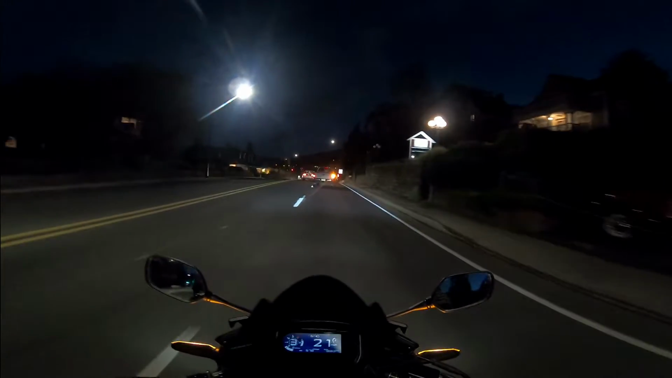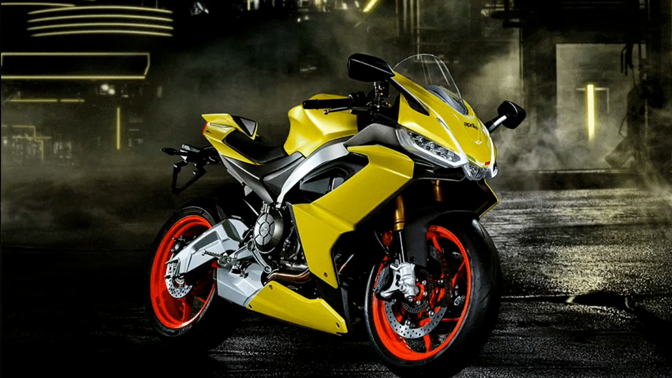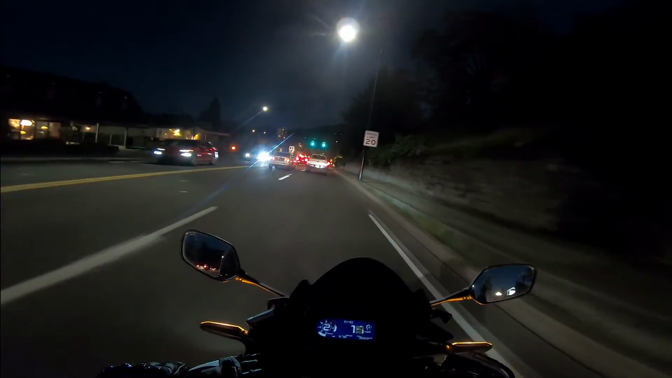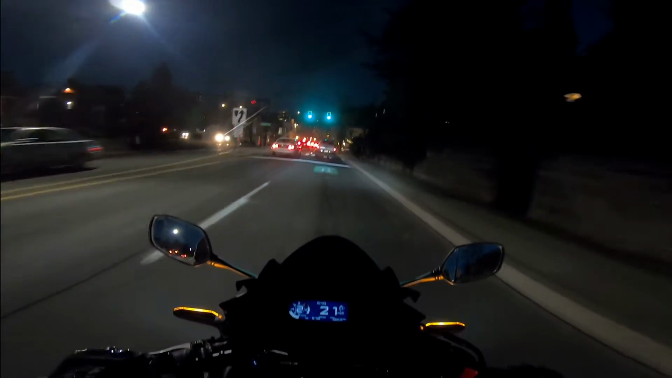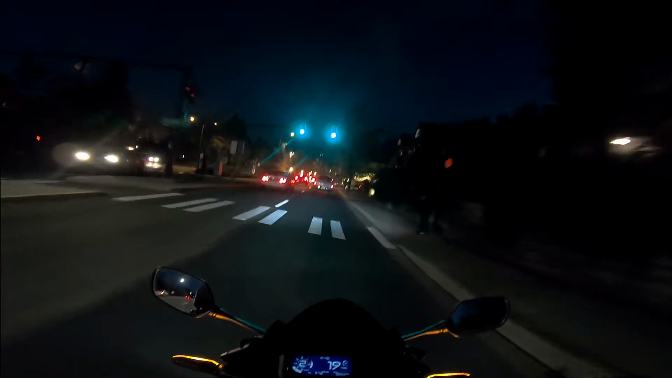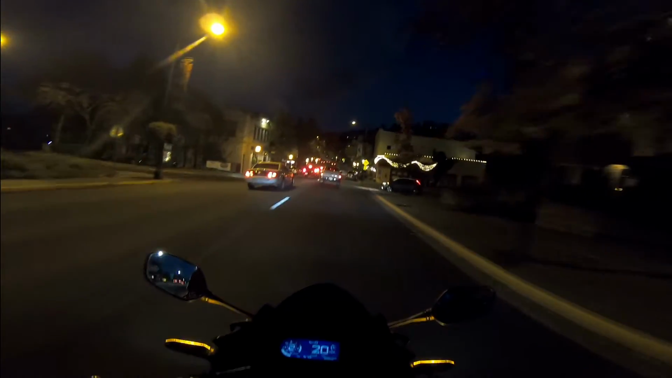The first bike I'm looking at is the Aprilia RS660, the acid gold one. In my opinion, that thing looks sick. So I'm thinking about that bike, but it is pretty pricey. It only has like 88 horsepower, which, don't get me wrong, is a lot, but